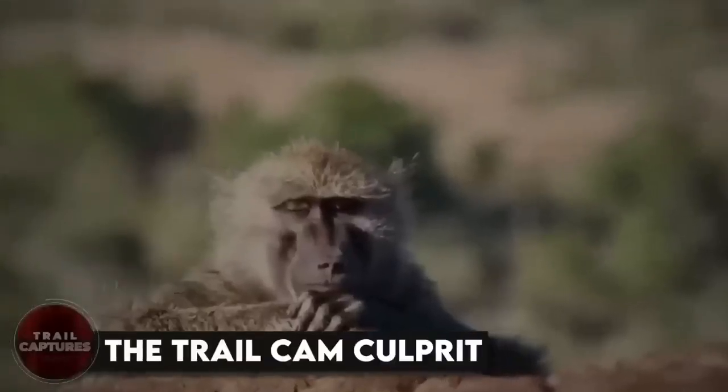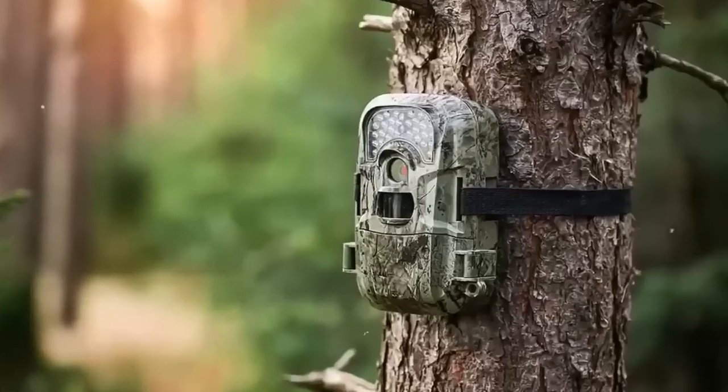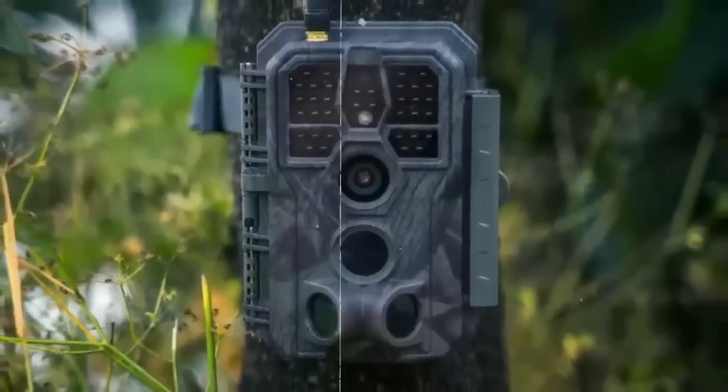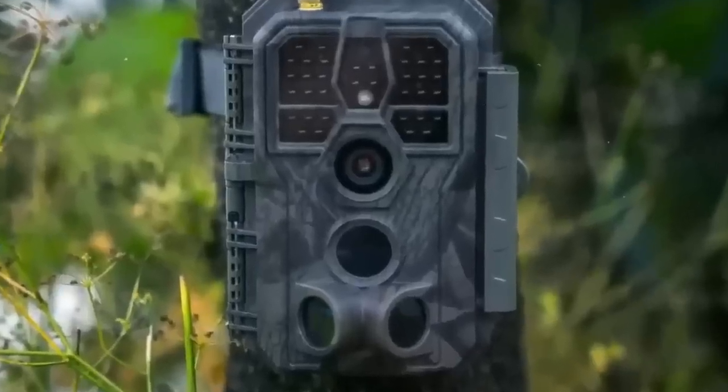The trail cam culprit. Ever wonder what the life of those trail cams is like? Being left all alone in the woods all day and night? Well, this video will give you just a glimpse as we see an intrigued baboon trying its best to steal the trail cam. But the camera was tied pretty well, because even when the baboon tried its best, it just couldn't get what it wanted.